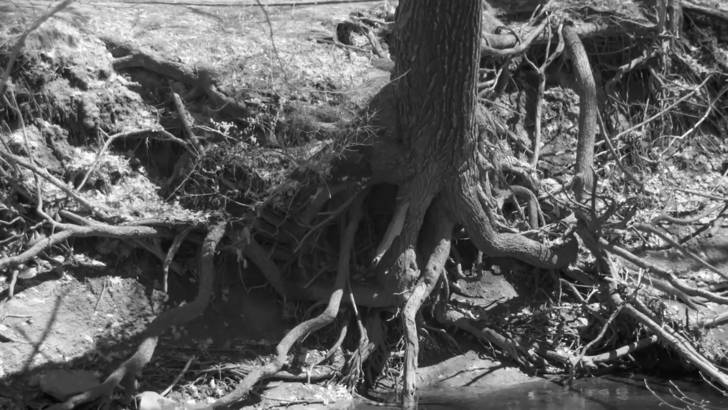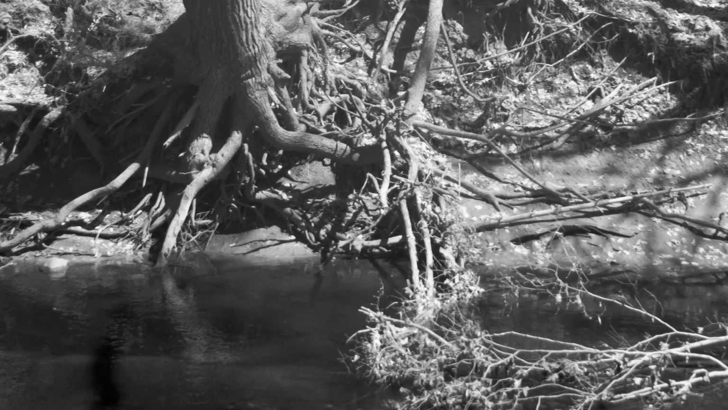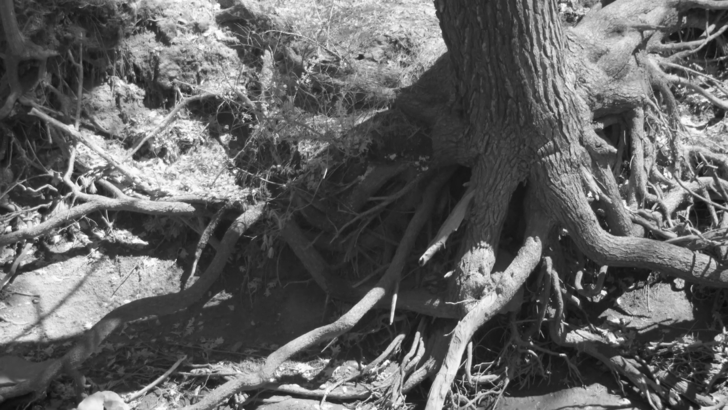I always seem to find a tree of interest when I'm out on my walks, and this one falls into that category just because of its precarious situation. So I'm trying to capture that in black and white.